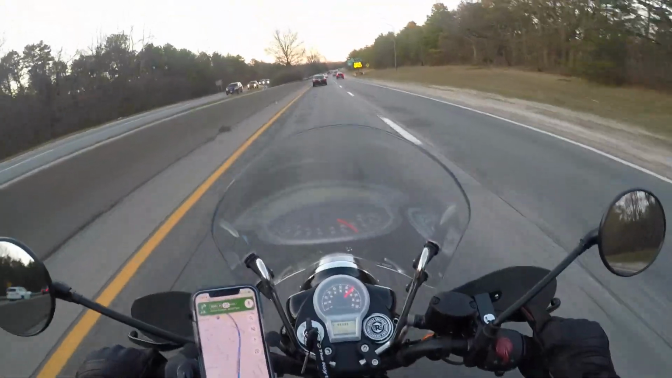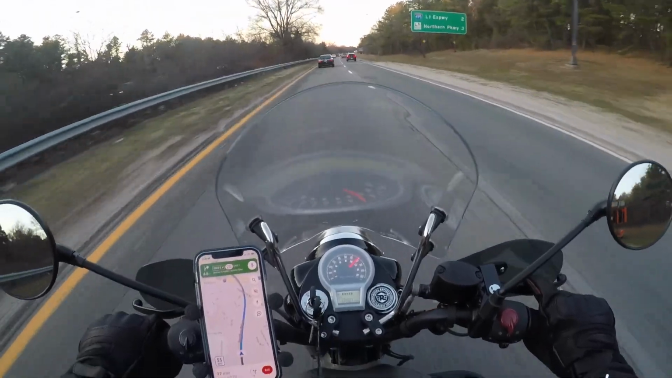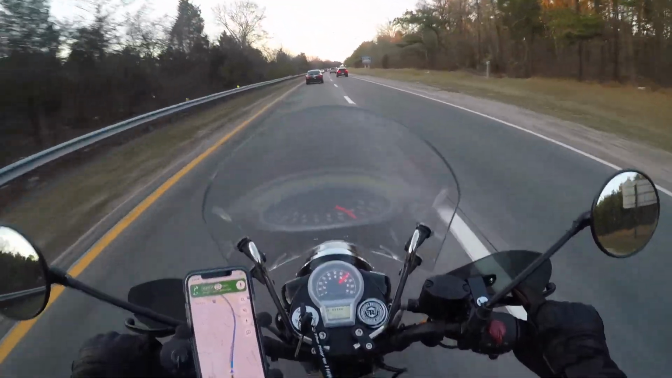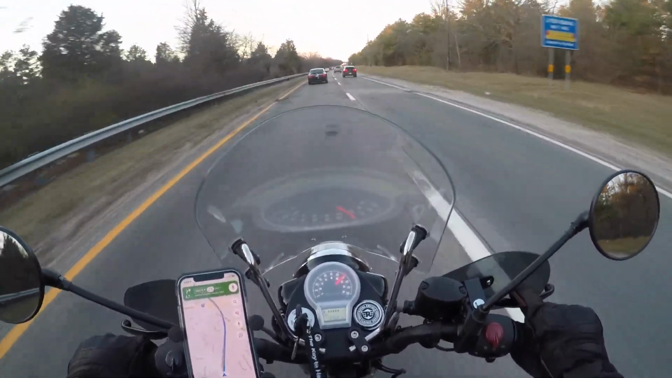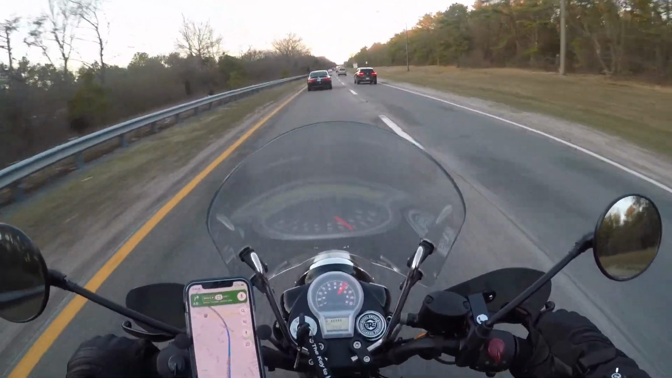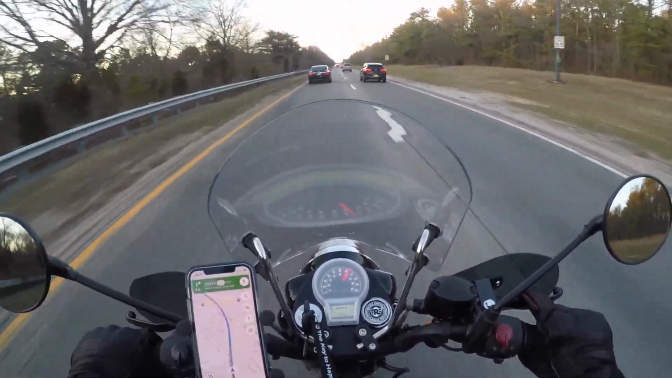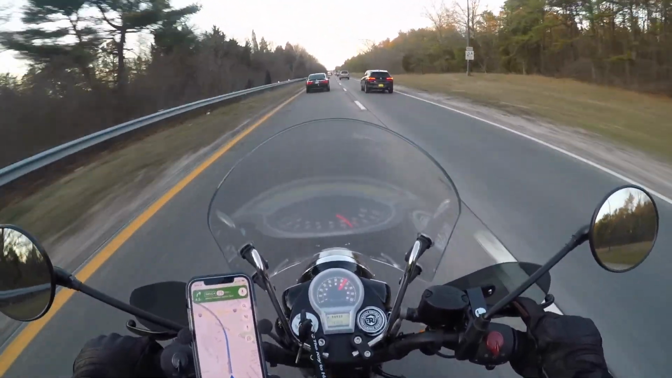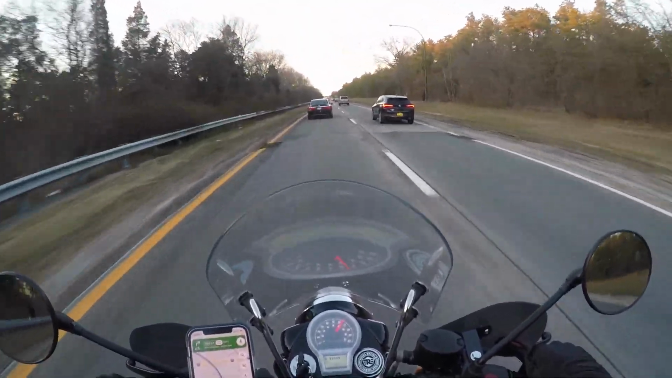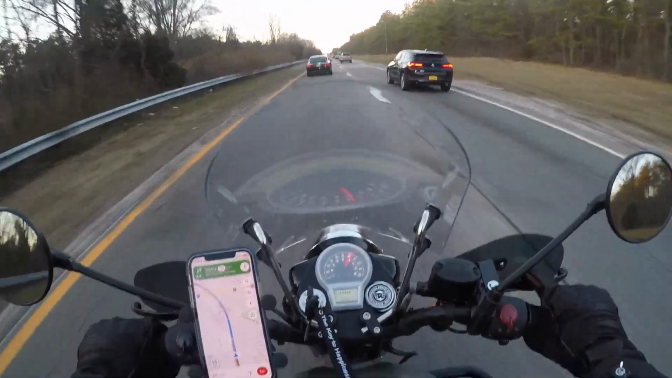This windshield has helped the wind buffeting a lot. I got the motorcycle, and then I think after probably about 2 weeks I got the windshield, because I like going about 60 miles an hour, and it felt like I was gonna fly off the motorcycle. So if you don't have a windshield, get one.